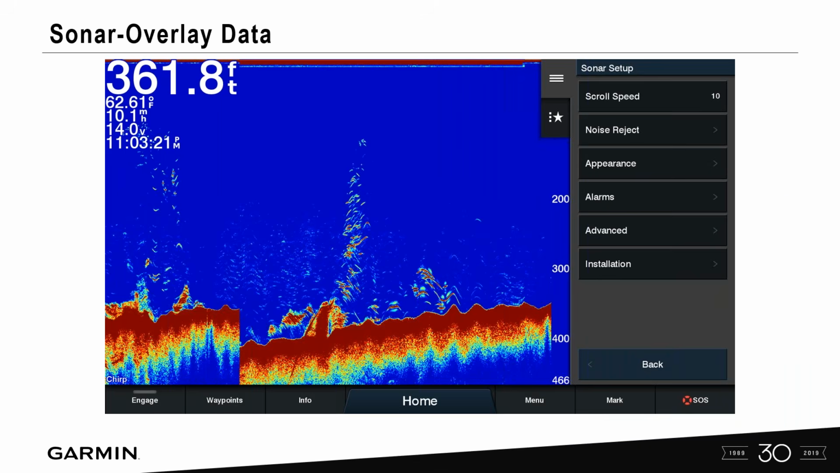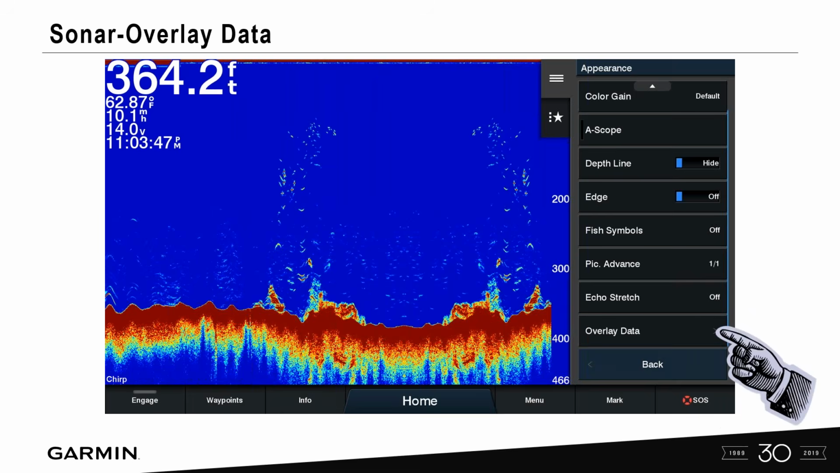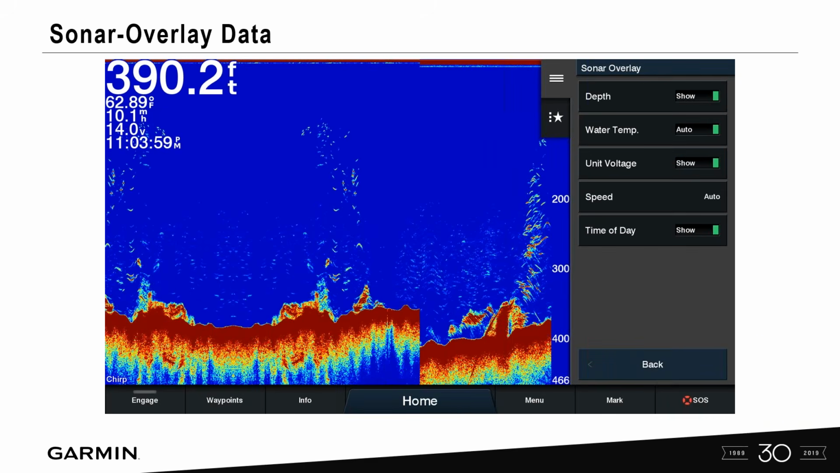And under this screen here, we'll want to go into appearance. And remember, if you don't see the Sonar overlay data page, you might have to scroll down under appearance here until you see overlay data. So we select overlay data, press on that portion of it, and this pops up all the information that we're showing here. So from the top left, we've got depth, water temperature, speed, and then battery voltage, and then time of day. So we can simply go in and turn any of those on or off, depending on how we want to customize the screen.